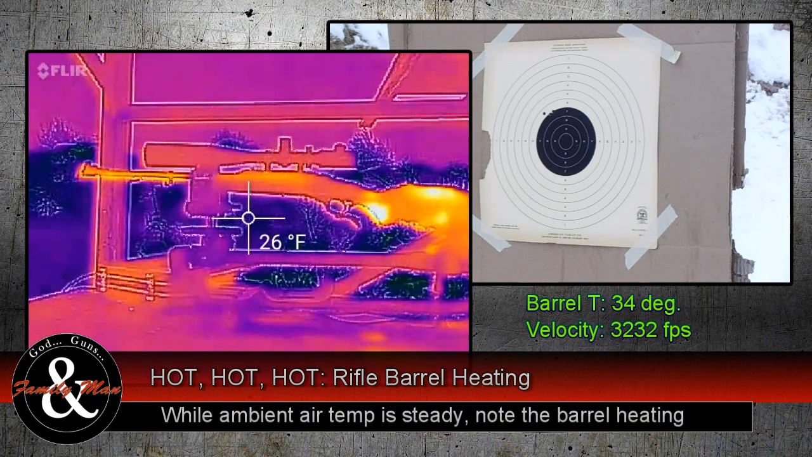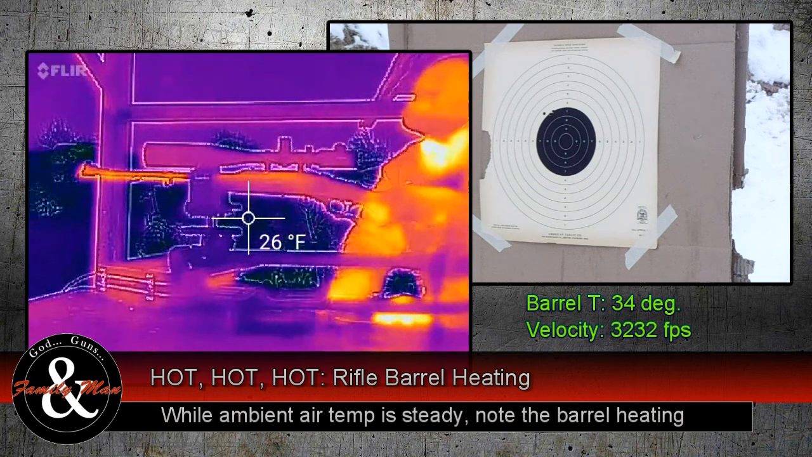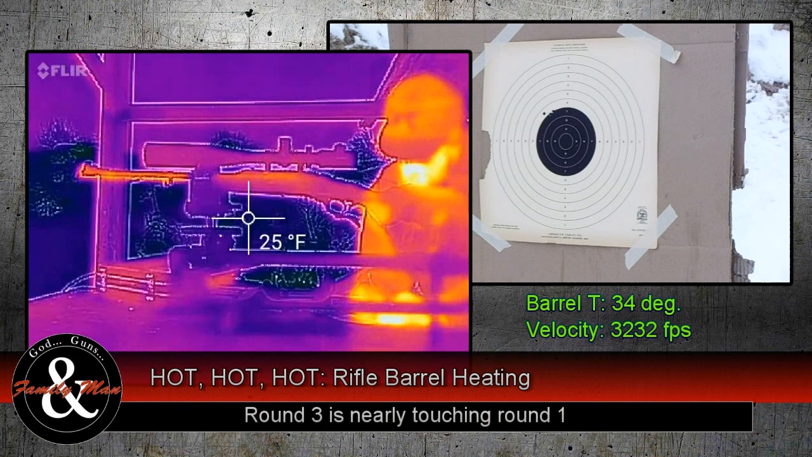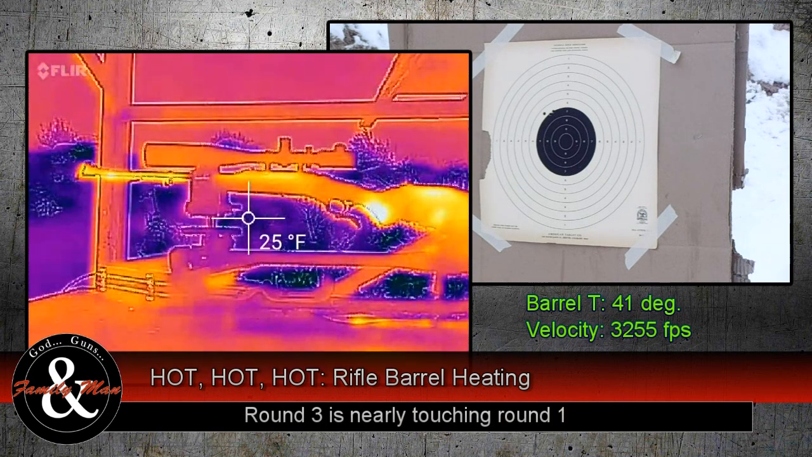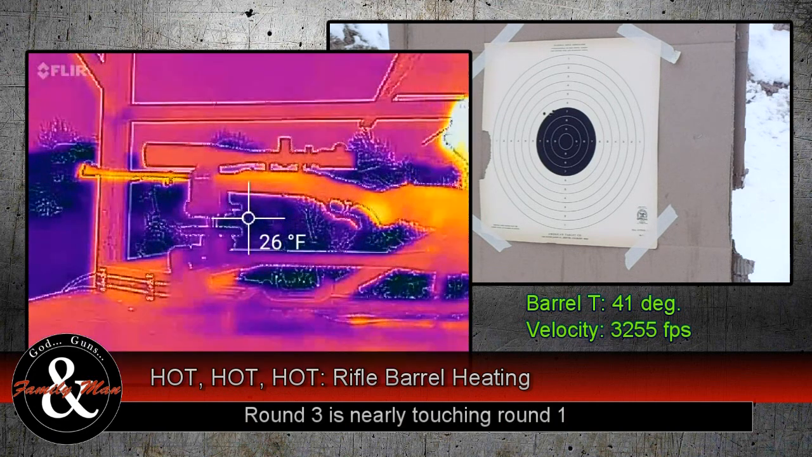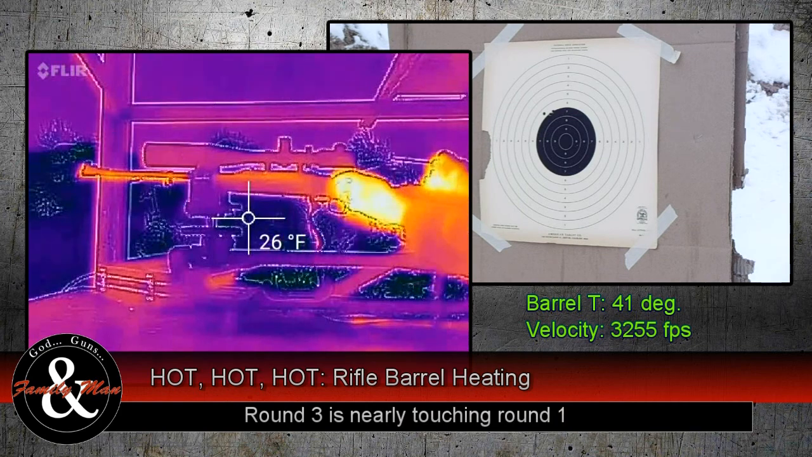Grouping very nice, I can see that downrange. Round three is 32.55 feet per second. Starting to increase velocity. We'll check the chamber temperature. Ambient temperatures are about the same.